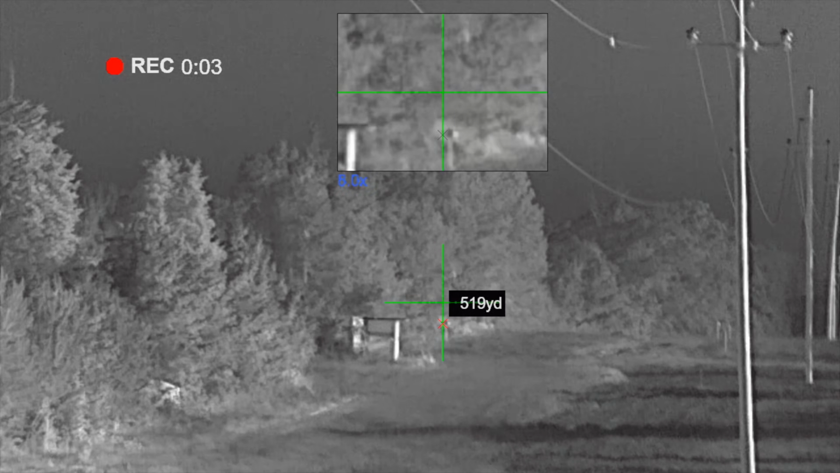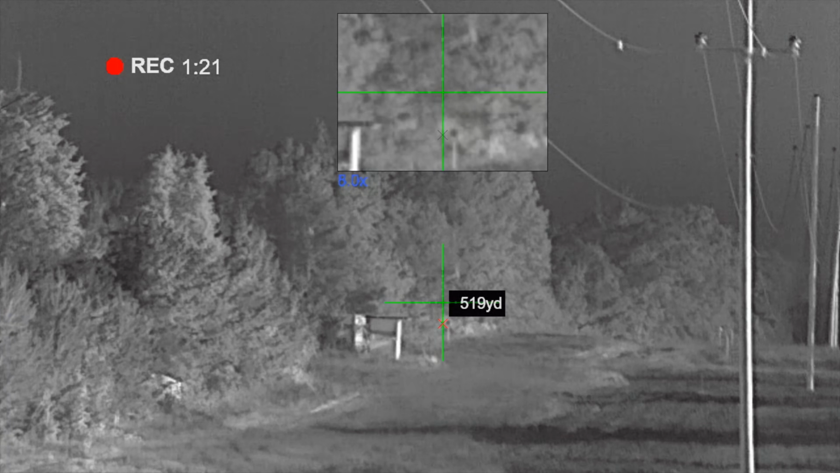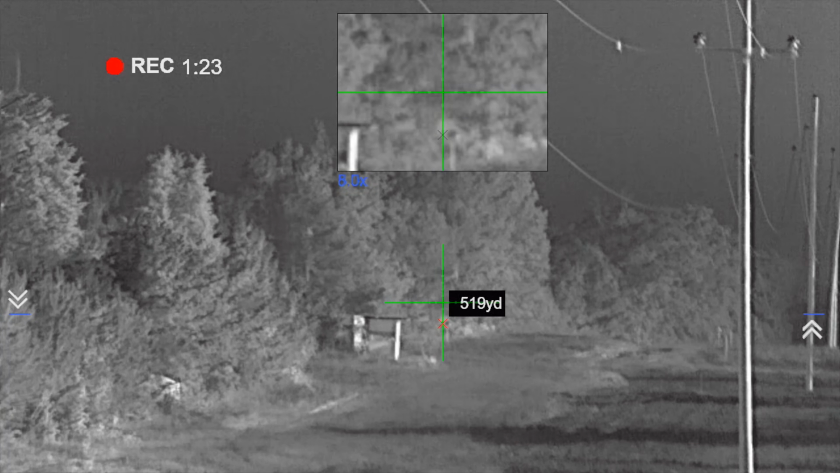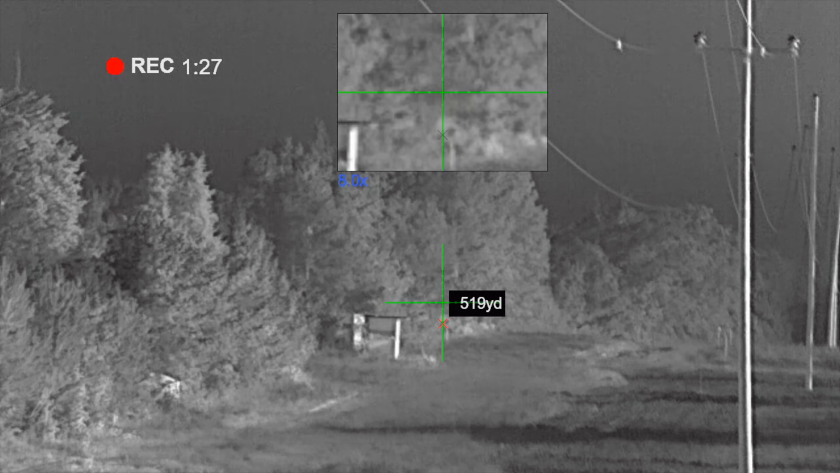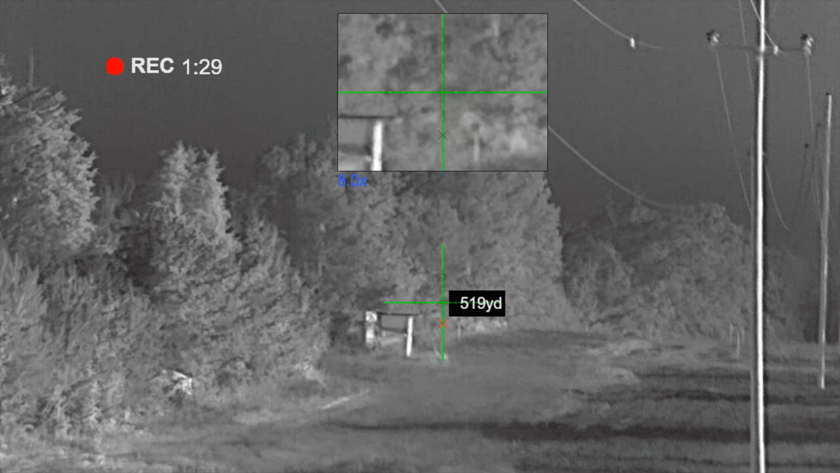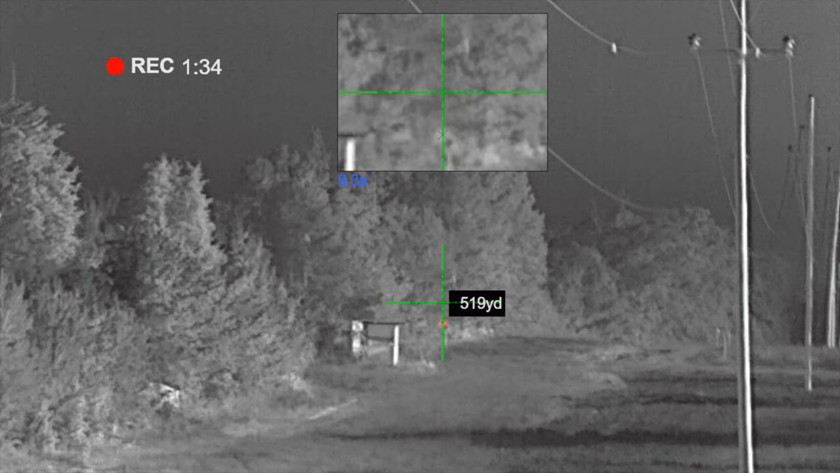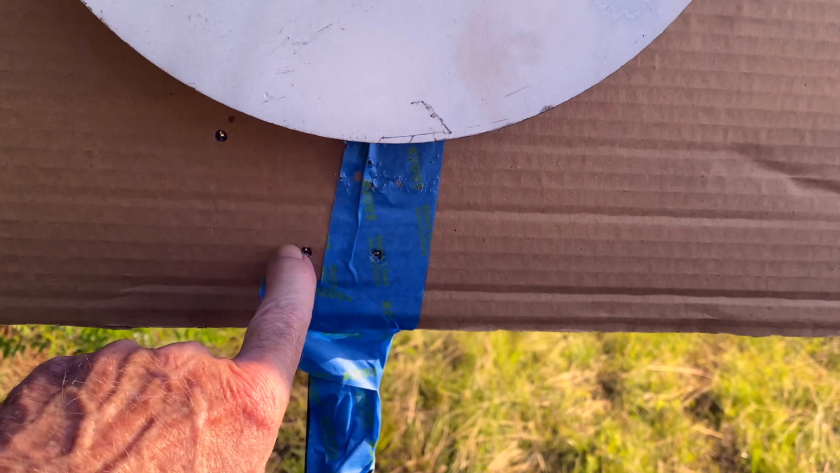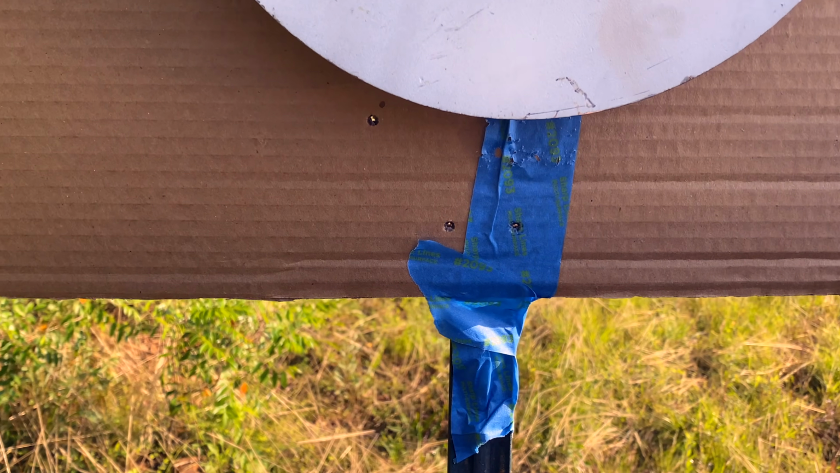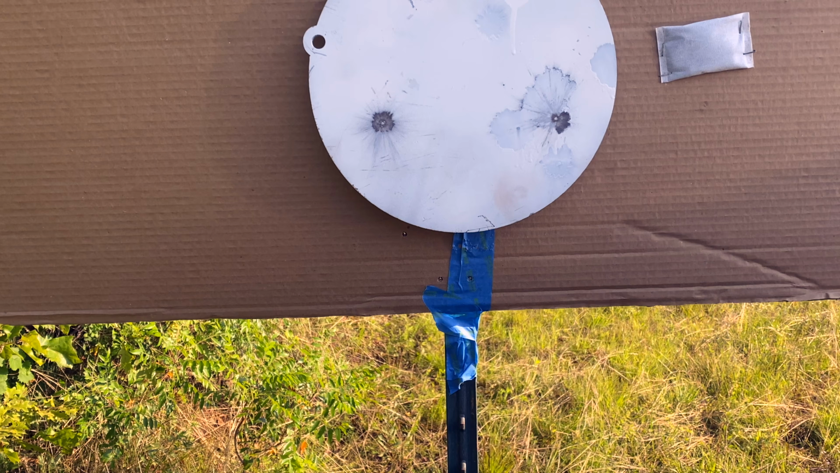Okay, we're going to try to shoot at 500 yards. Oh, got a hit. For 500 yards, it did pretty good. I shot 3 shots, and they were a little bit low, and then the last 2 hit the plate, so that's pretty good.